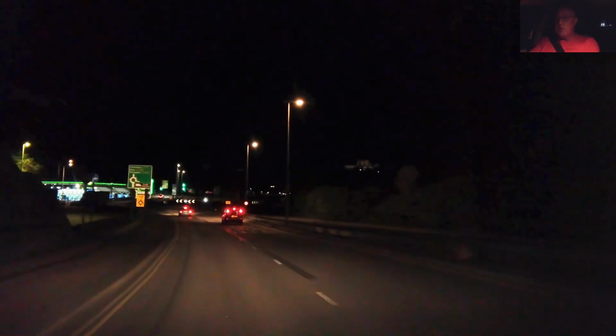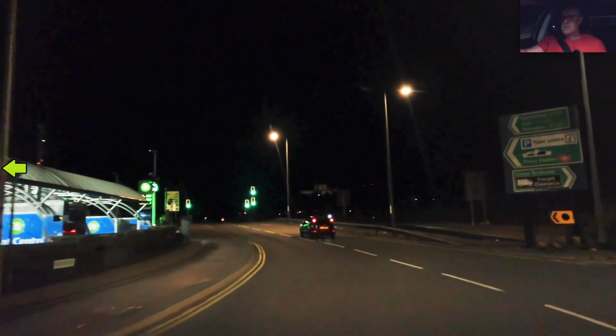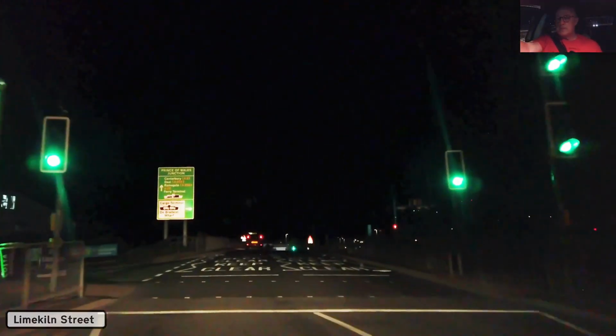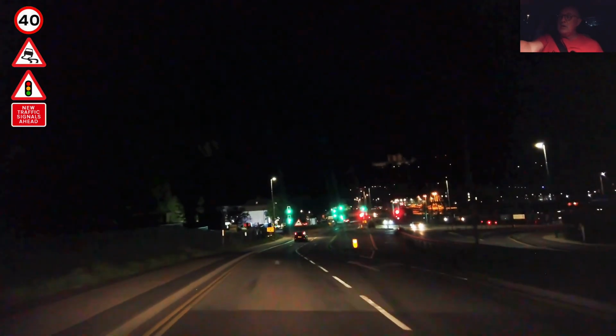Where shall I take you? To the marina, into town, or into St. James's Park? I think we'll go into the town, shall we? Dover at night. Look at the castle.